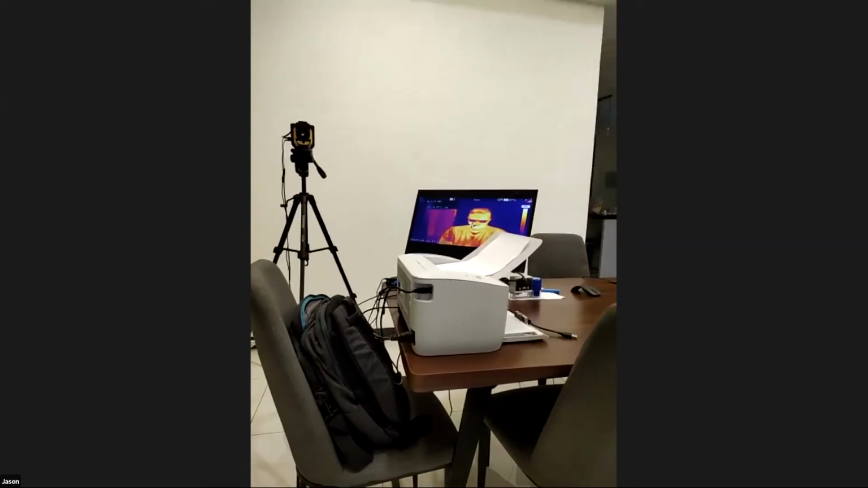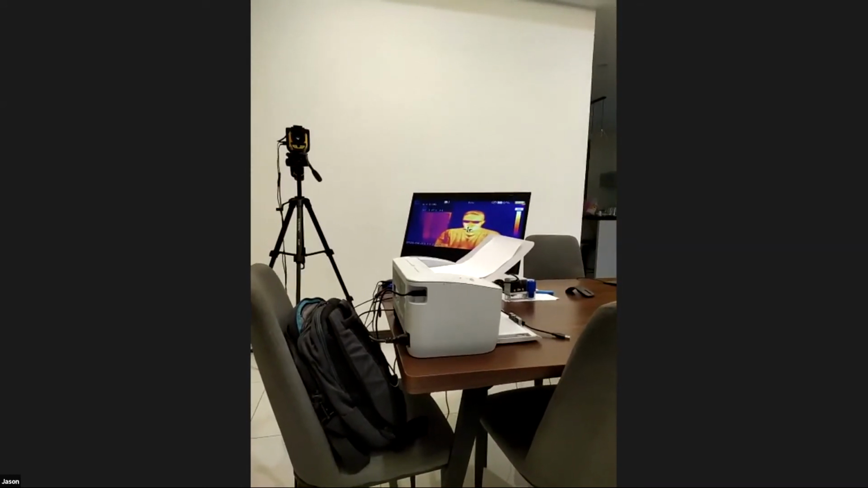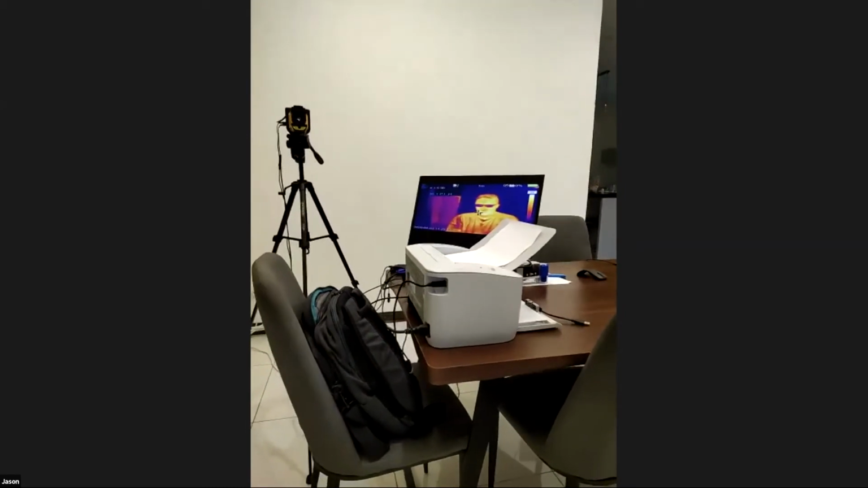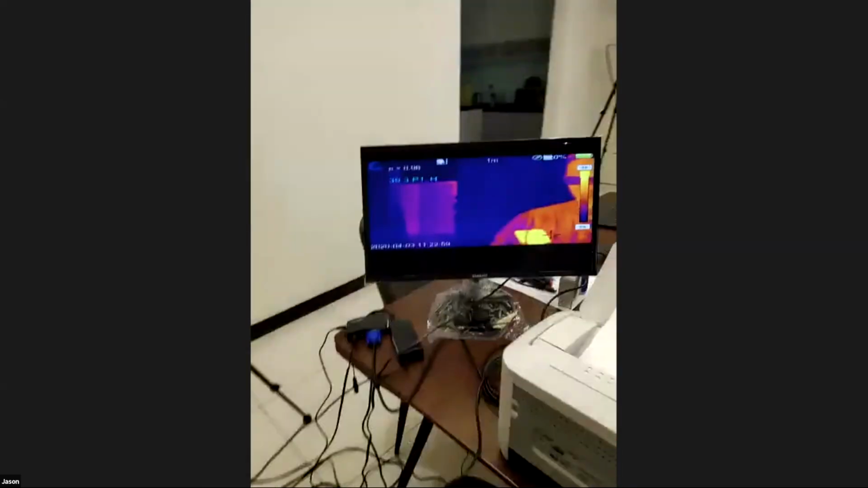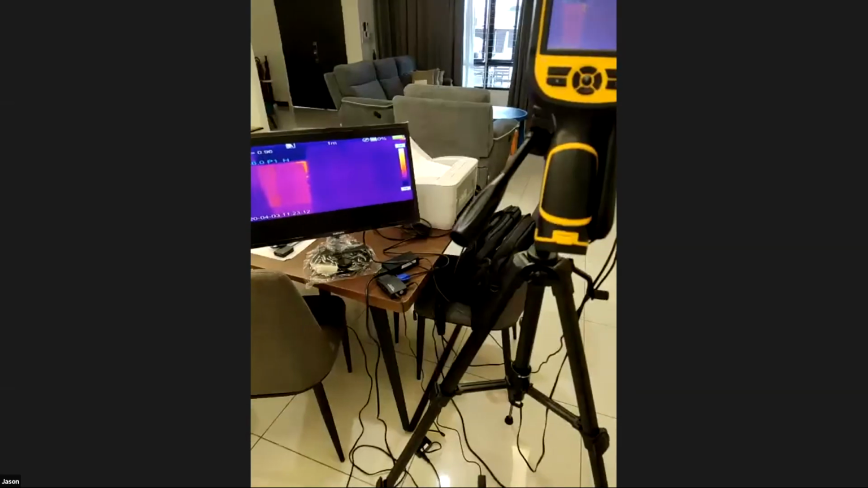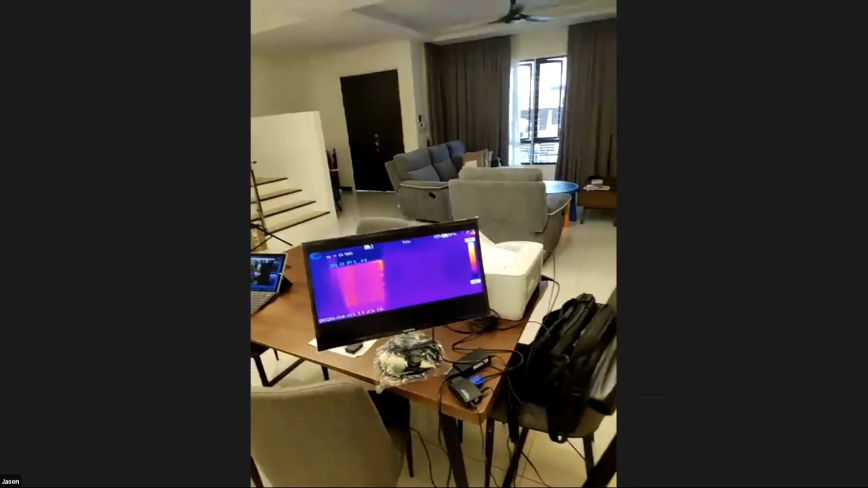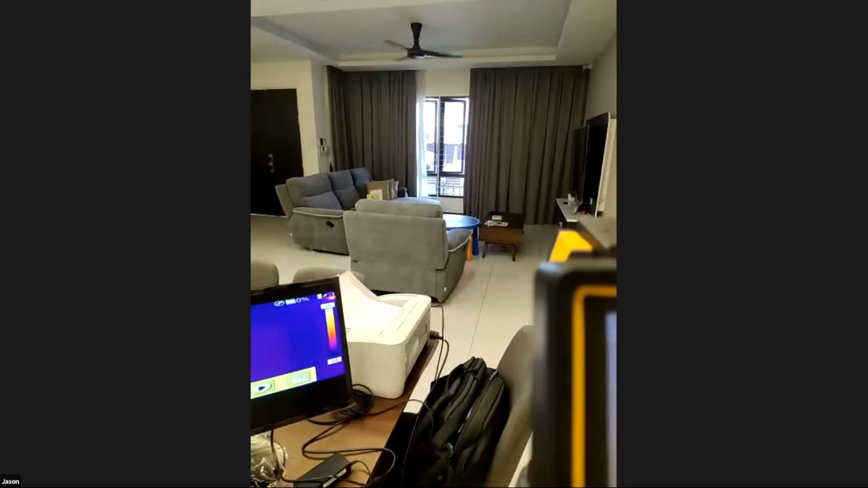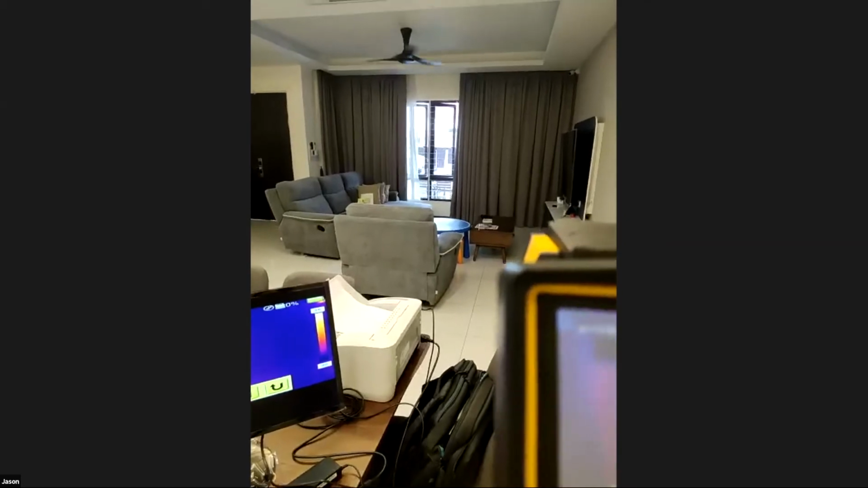Can you see the reading? It's 36.3. Okay. So as Elias mentioned, this model's accuracy is plus minus 0.6, and the target range is within 2 to 5 meters. Okay, so this is the first mode where you scan the highest point on the screen. The second option, where we use to eliminate some